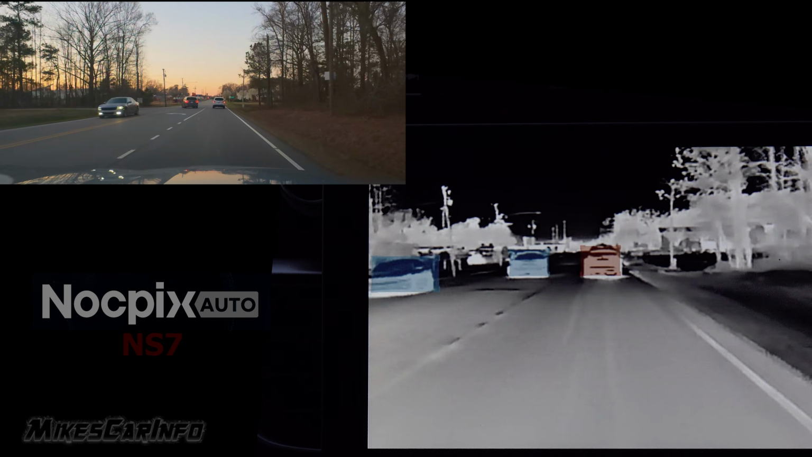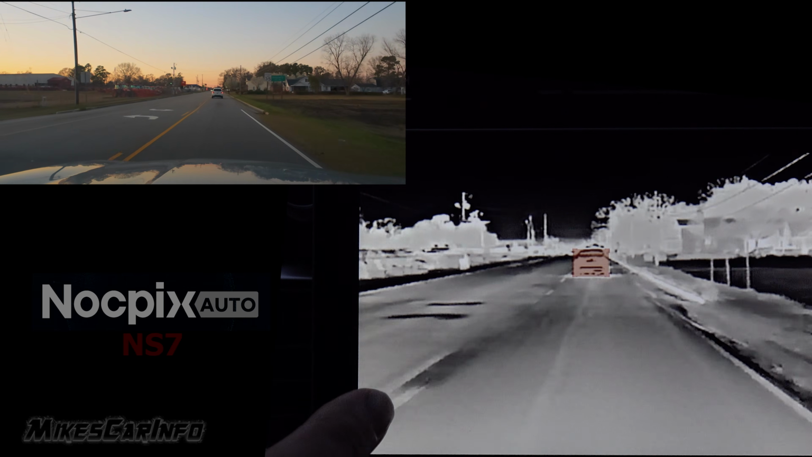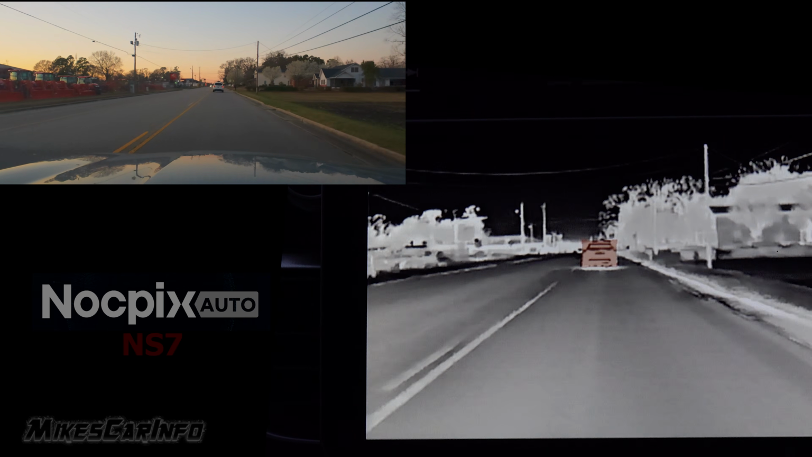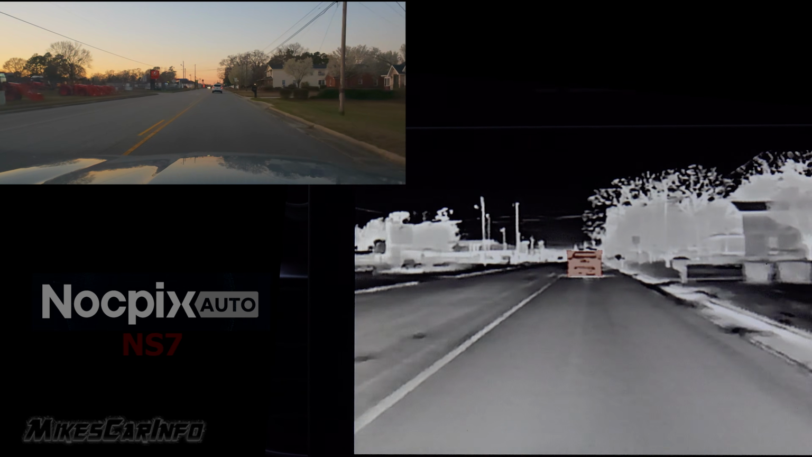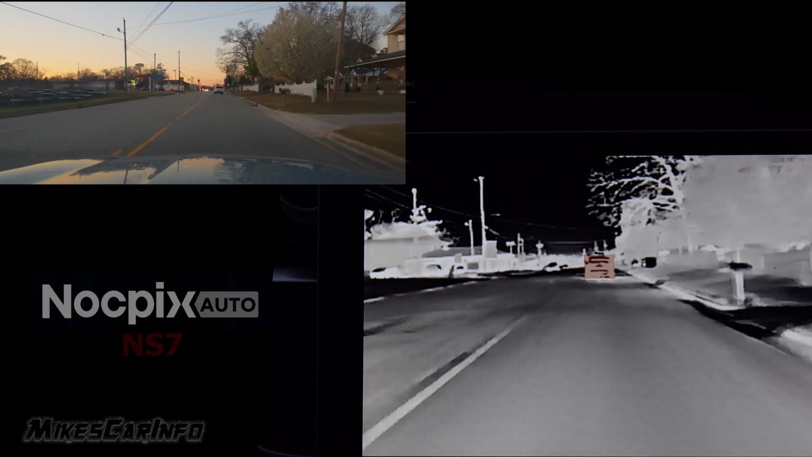All right, so I just got a forward collision warning system beep, just kind of alerting me that I was approaching a vehicle that was slower than me. So that's one of the driving assistance features of the system.